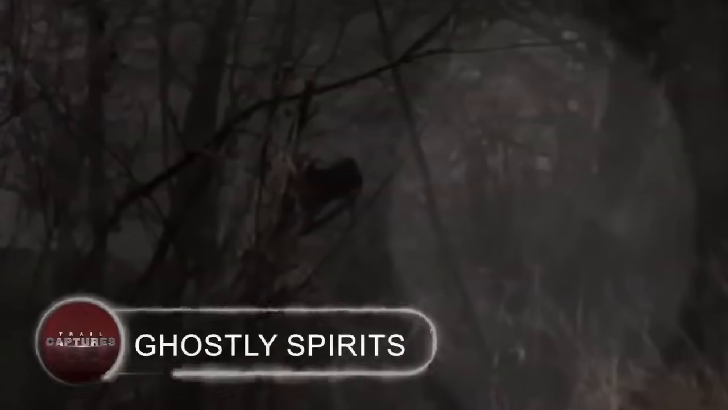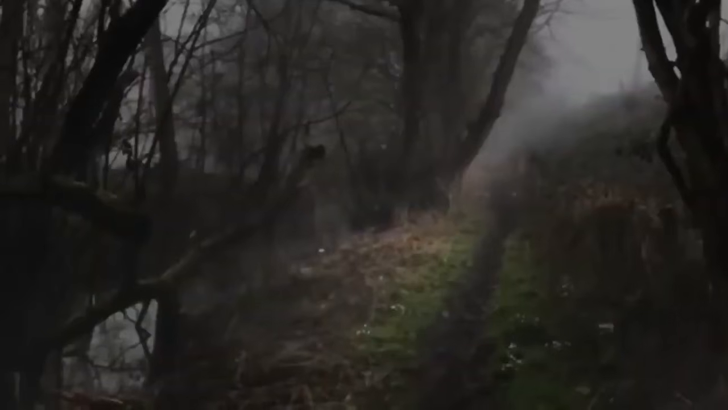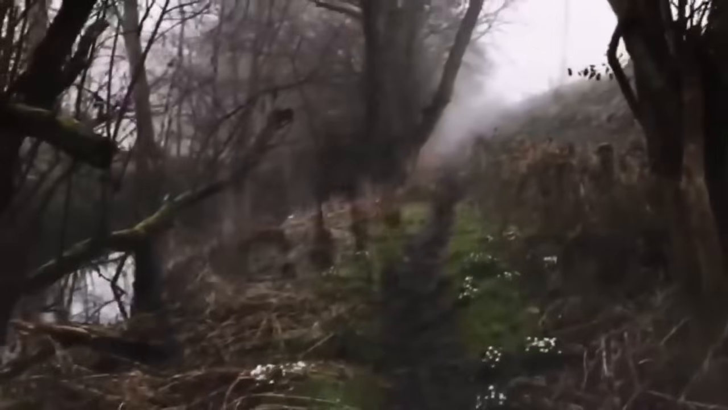Ghostly spirits. Strolling through Stansted Forest and past a little UK town, this man managed to snap an eerie scene. There were other ghostly spirits floating in the air along with the fog. A few had the appearance of an elderly woman, while others resembled children, and the rest were distorted as nothing could be made out of them.